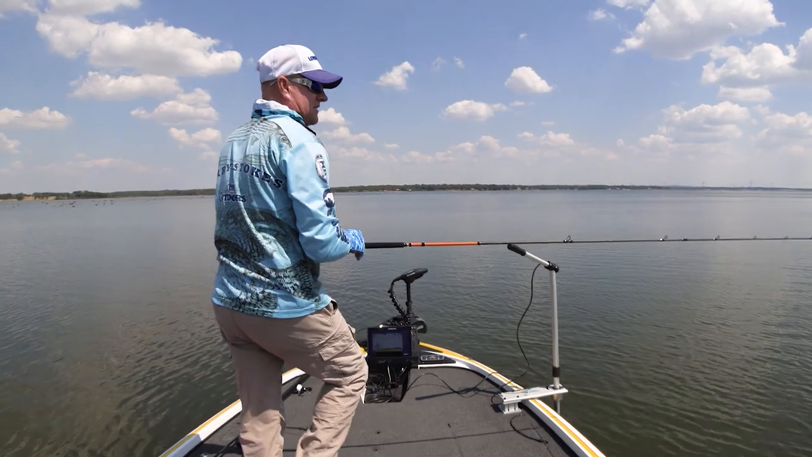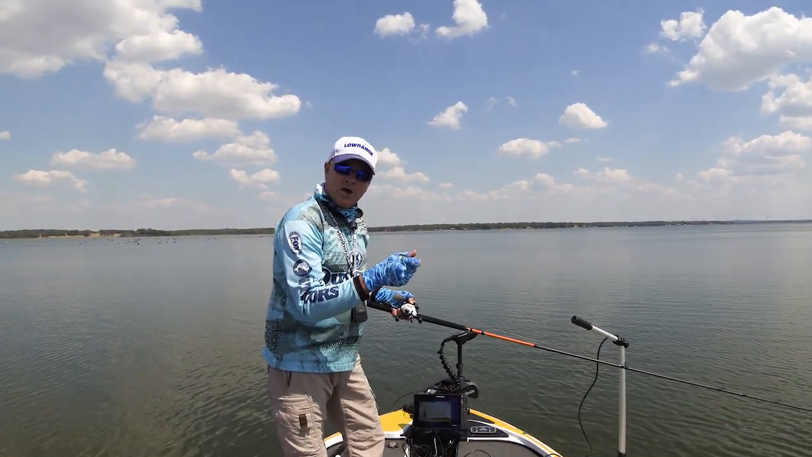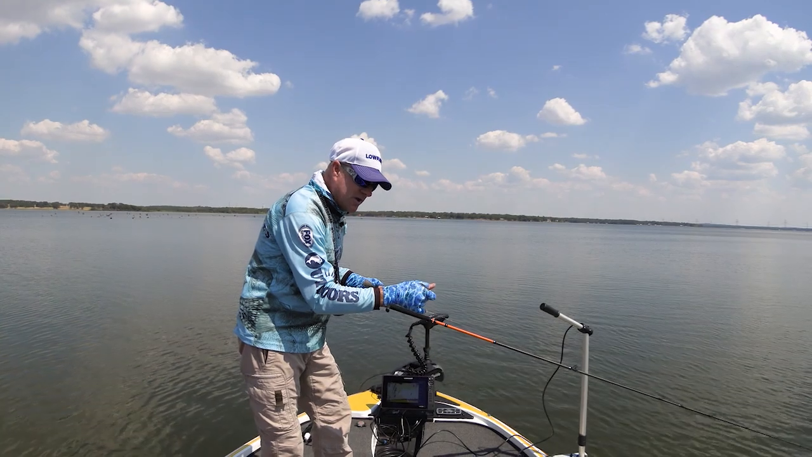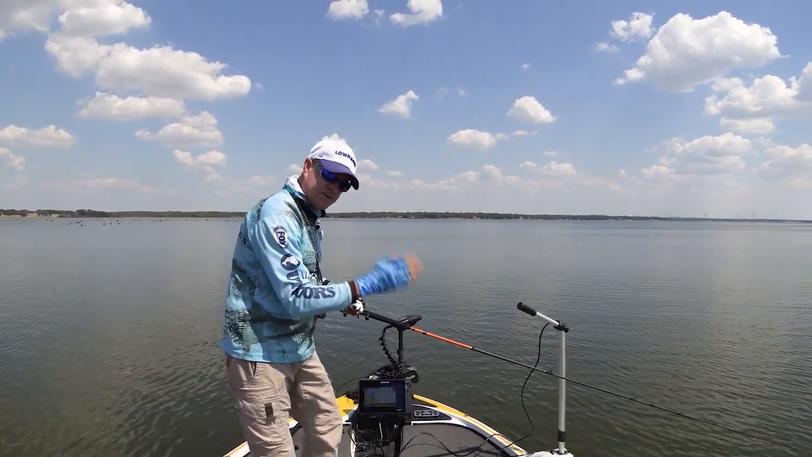And again, the technique for crappie that I like to use is when you get ready to pop it in that brush, you hold it still for a moment. And then when you get ready to hop it, you don't hop it up. You pop it down and then back to the same position. So you go down, pop, down, pop.